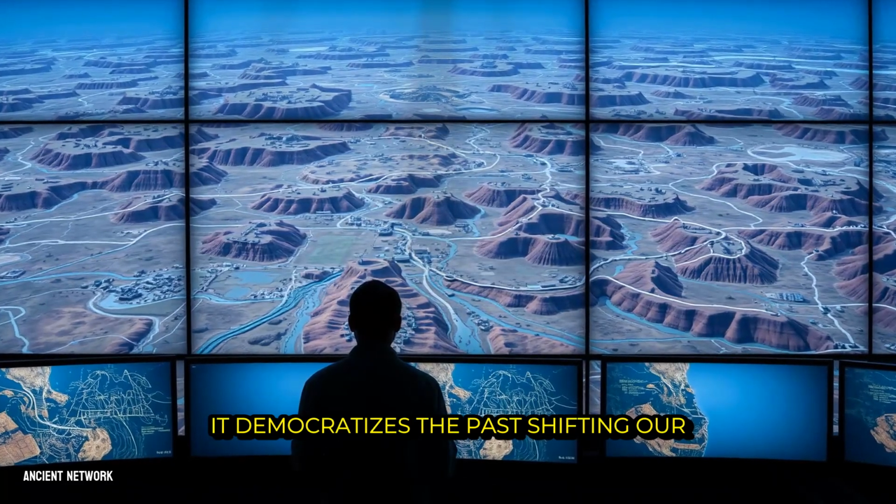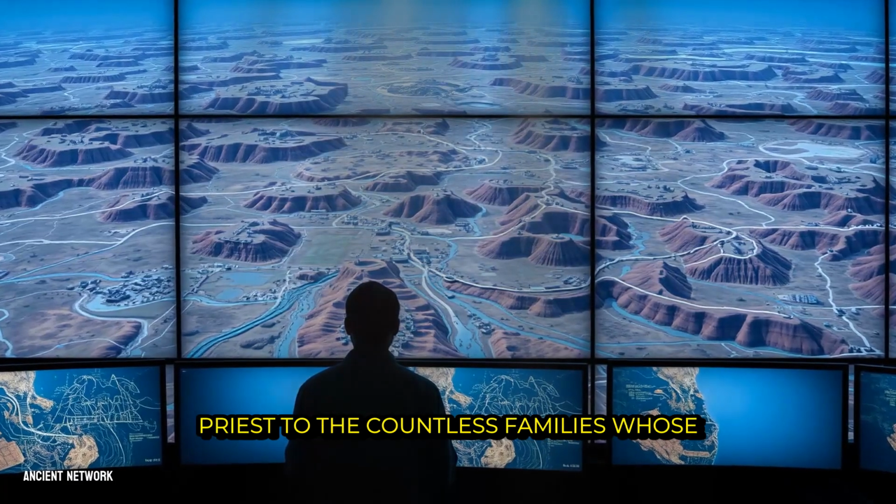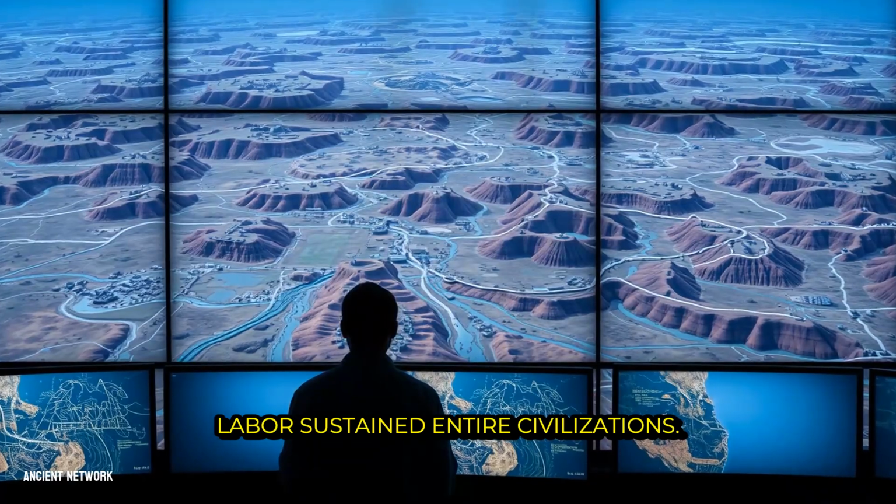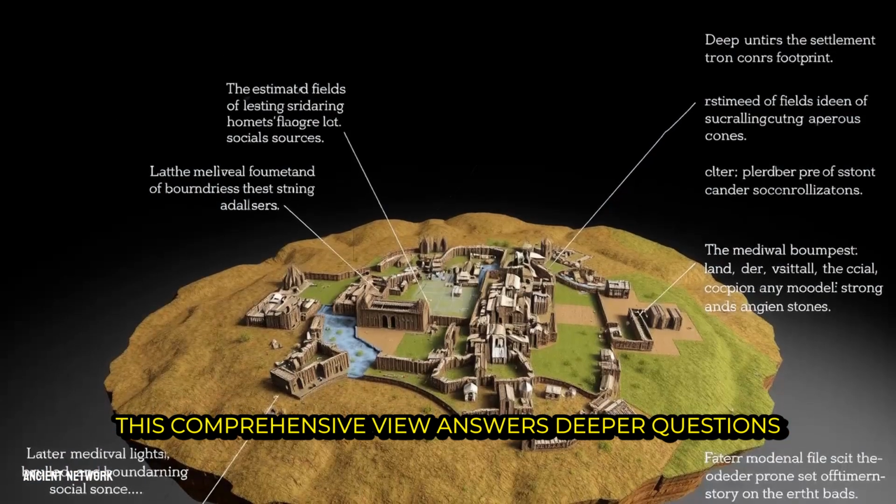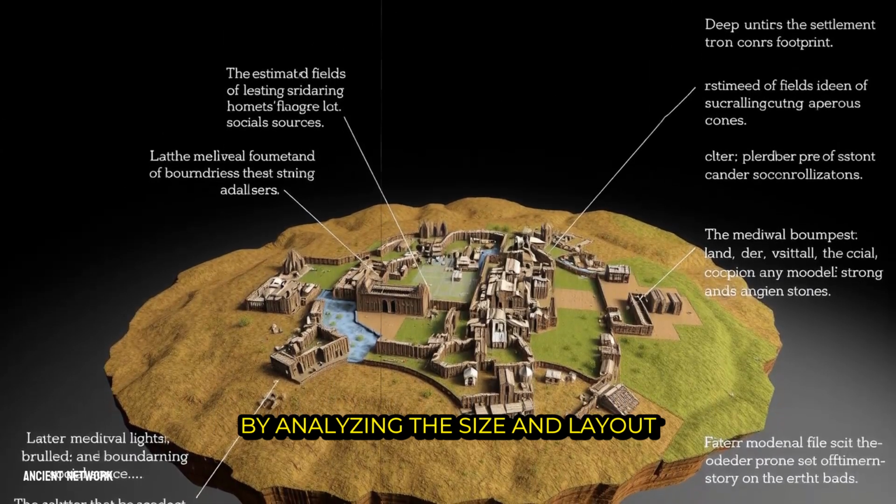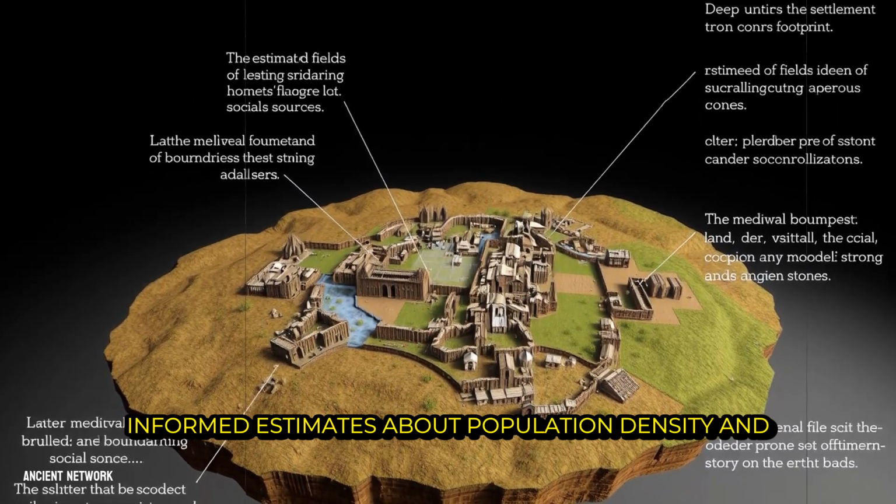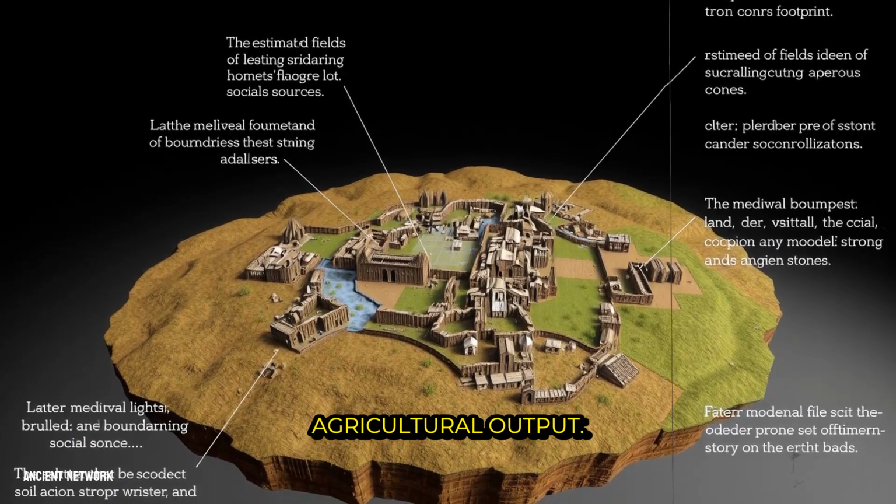It democratizes the past, shifting our focus from the singular king or priest to the countless families whose labor sustained entire civilizations. This comprehensive view answers deeper questions about social organization and land use. By analyzing the size and layout of field systems, experts can make informed estimates about population density and agricultural output.